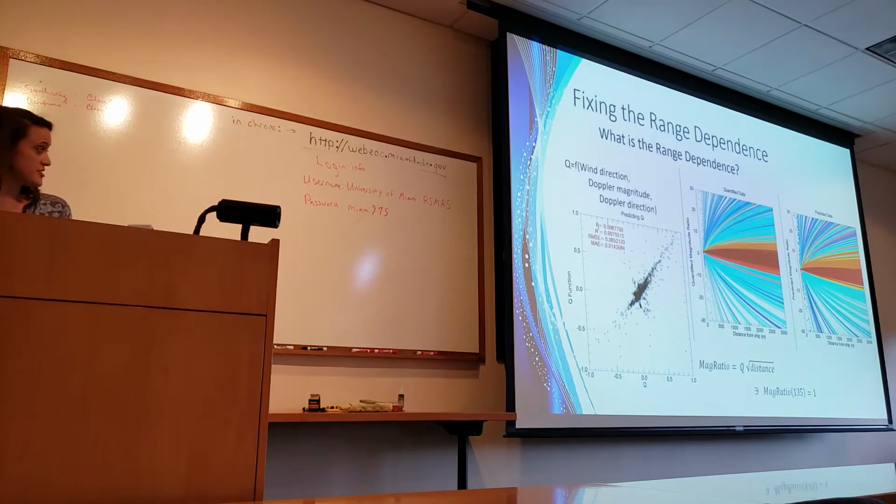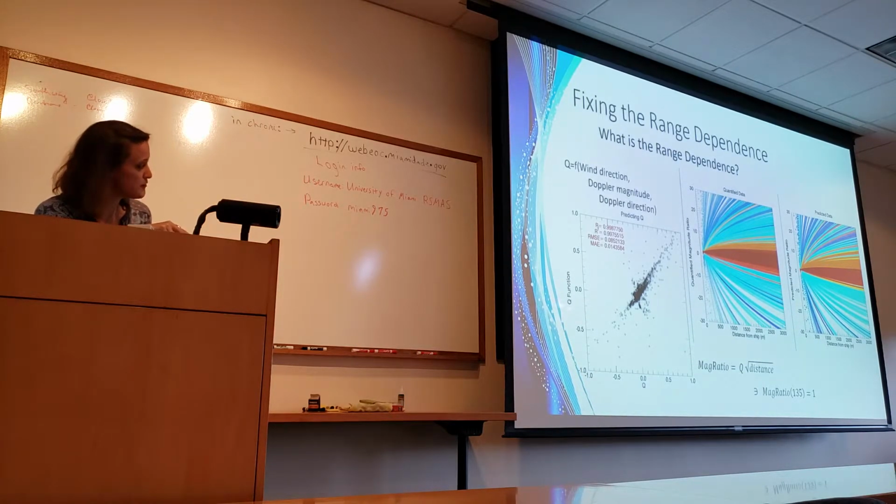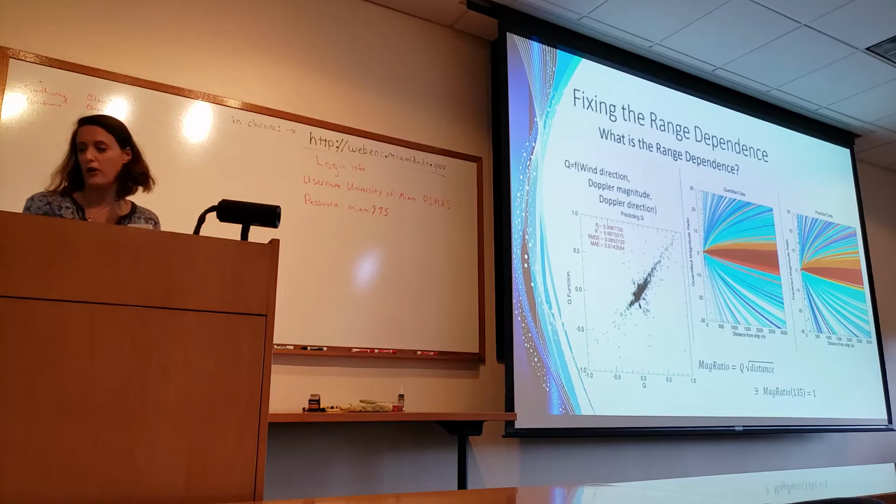Again, after staring at scatter plots for 2 months straight, I discovered that it depends on the wind direction, the Doppler magnitude, and the Doppler direction. This is a prediction of Q with the empirical function that I determined for Q. And here is the predicted data based upon that Q function for this plot right here.